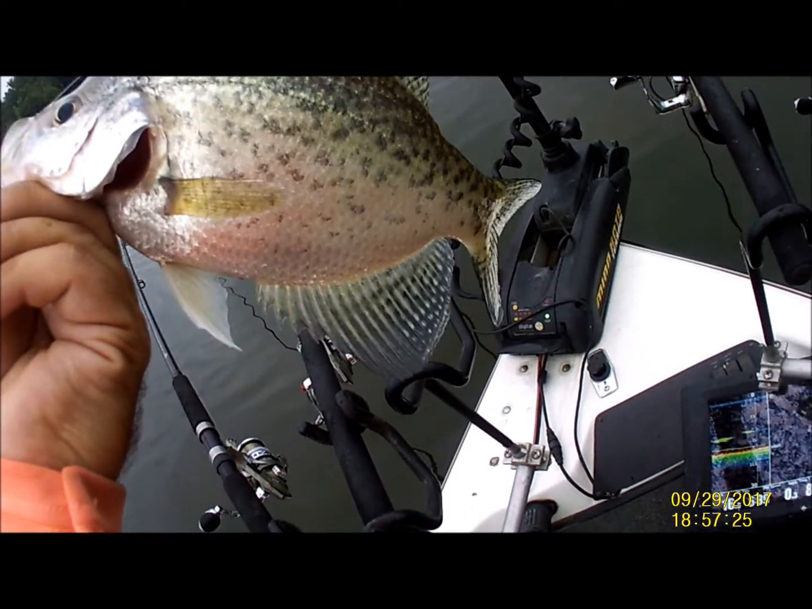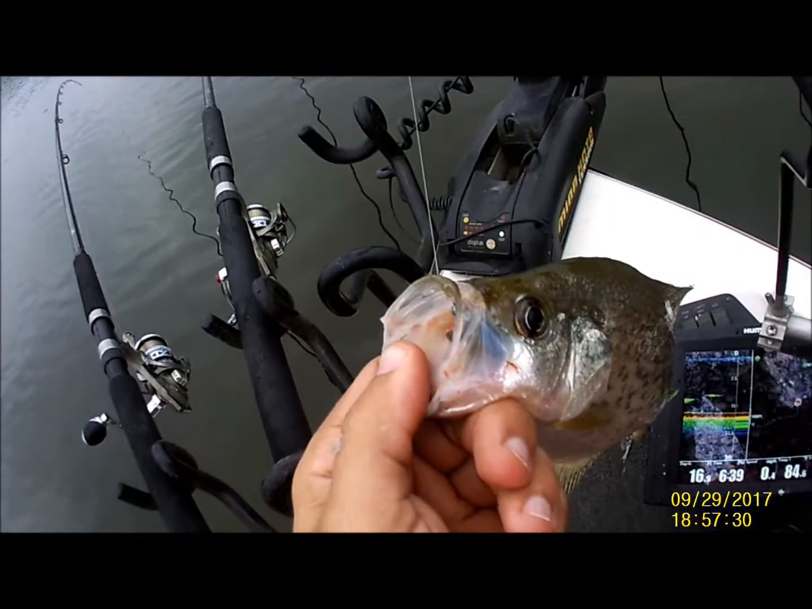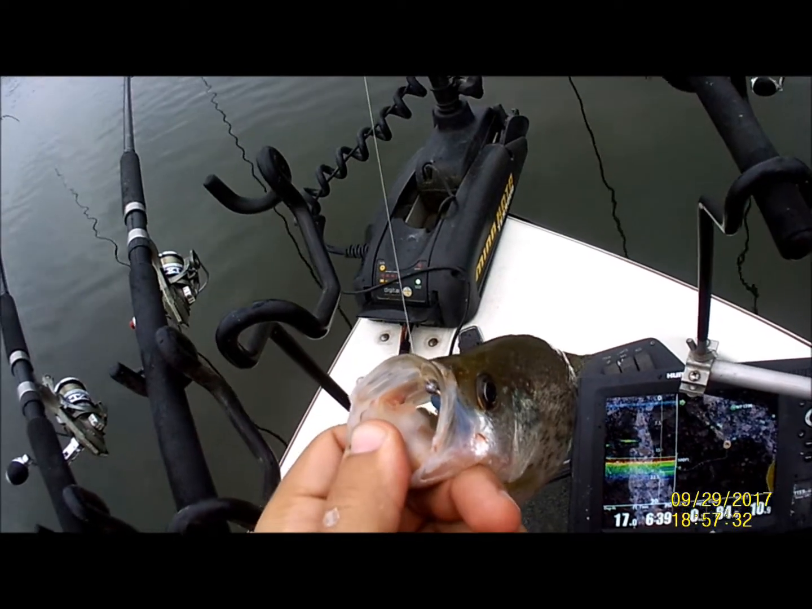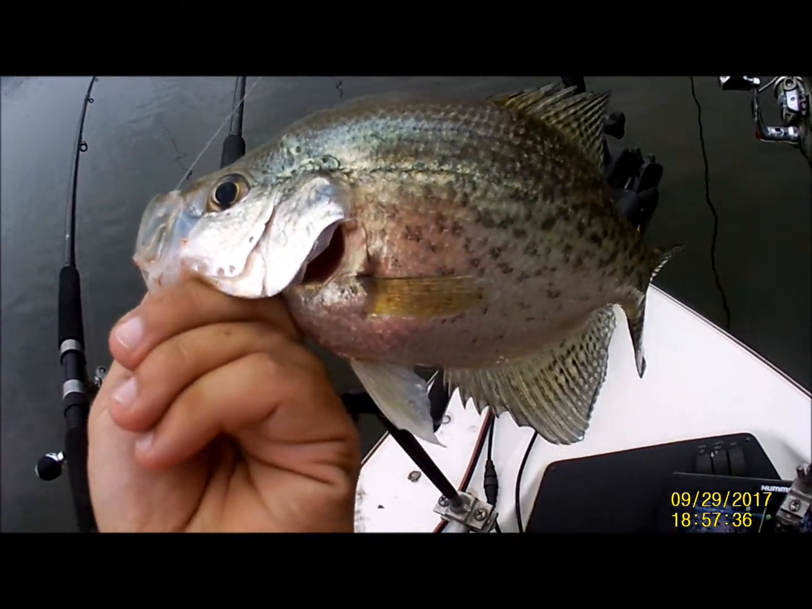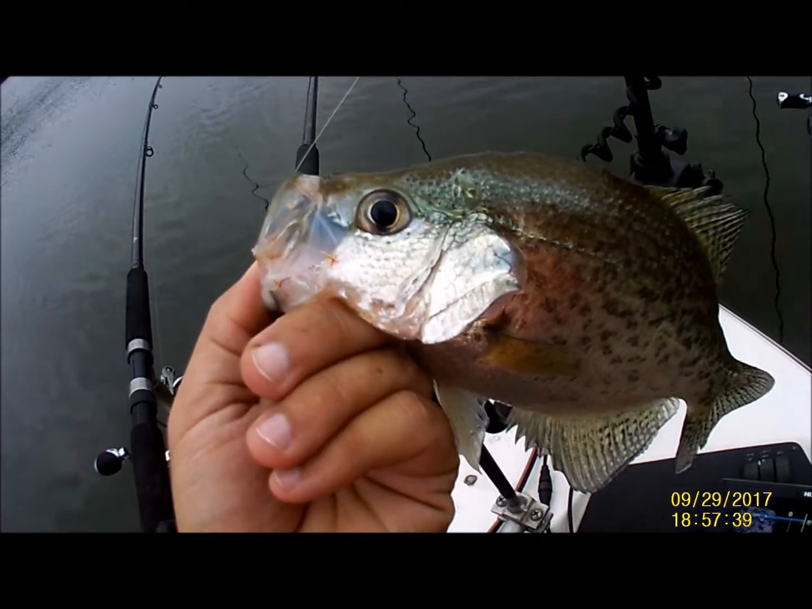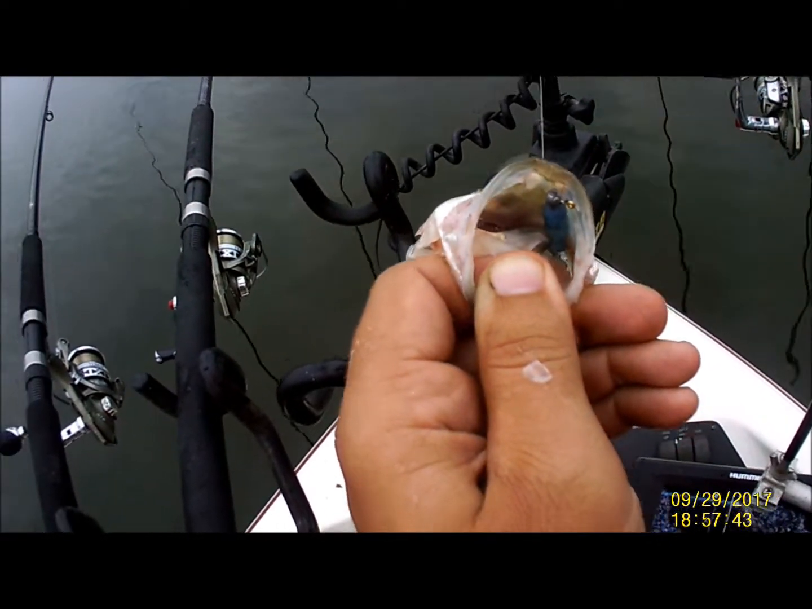And I put a variety on there. I'm not trying to get you to buy a whole bunch of colors you don't need, but it's important to carry them with you. Because the fish's mood, I mean, it's like they're all female. They just change with the wind. And it's important to have a variety down there and let the fish tell you what you want. I can't stress that enough.